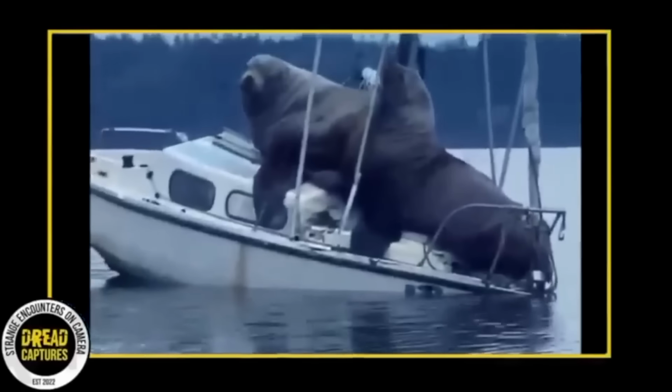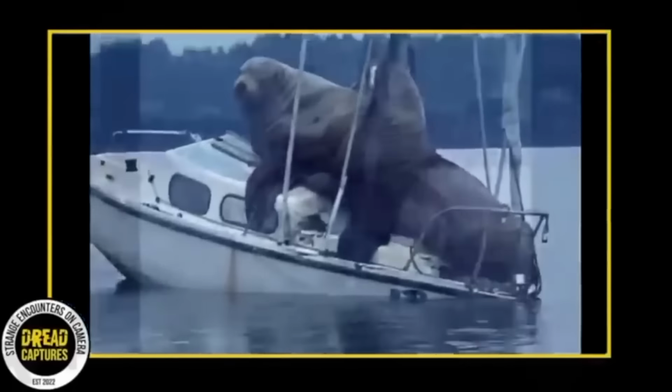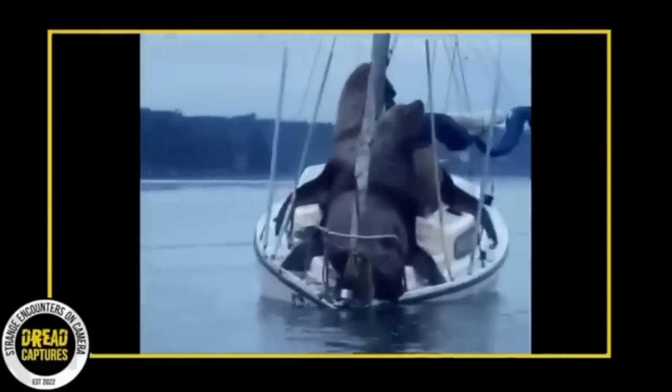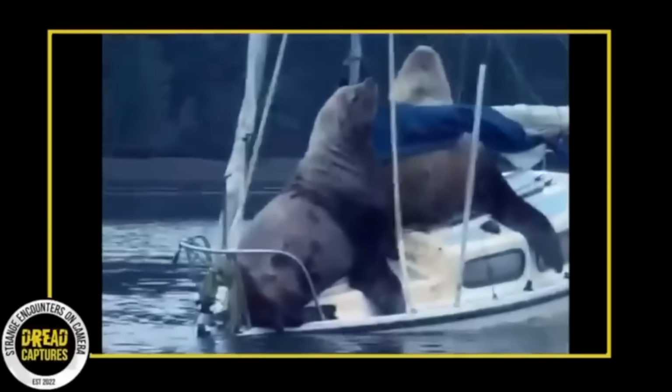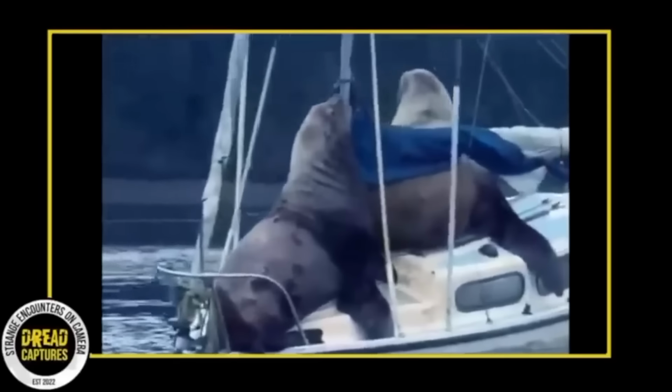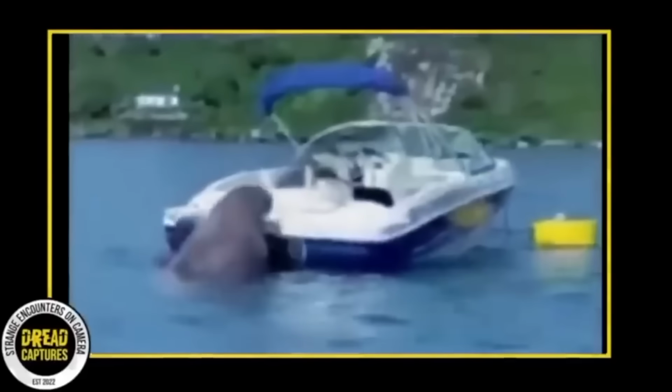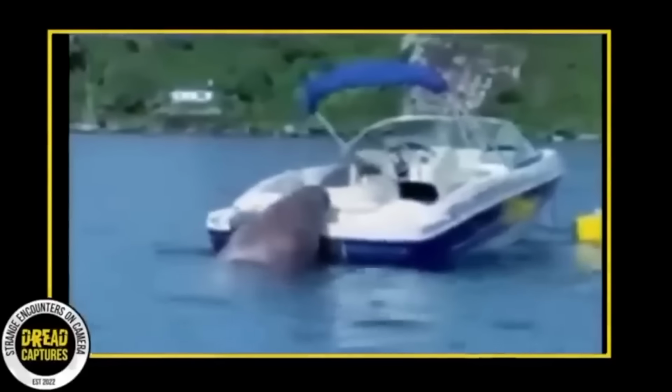Yeah. Look at the way the boat tilts. It's clearly not designed to handle these types of passengers. Each of these bad boys can weigh up to 2,500 pounds and reach 11 feet in length. Now, the sailboat that is anchored in the harbor looks a little older. It's probably not abandoned, but maybe.